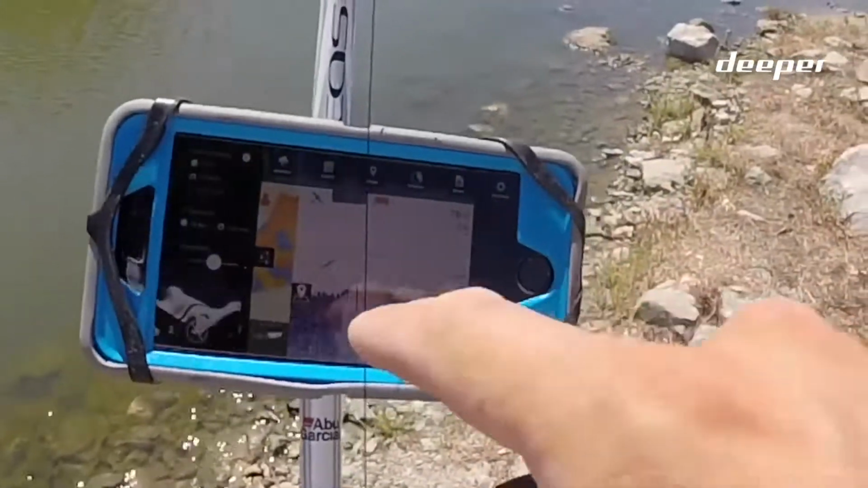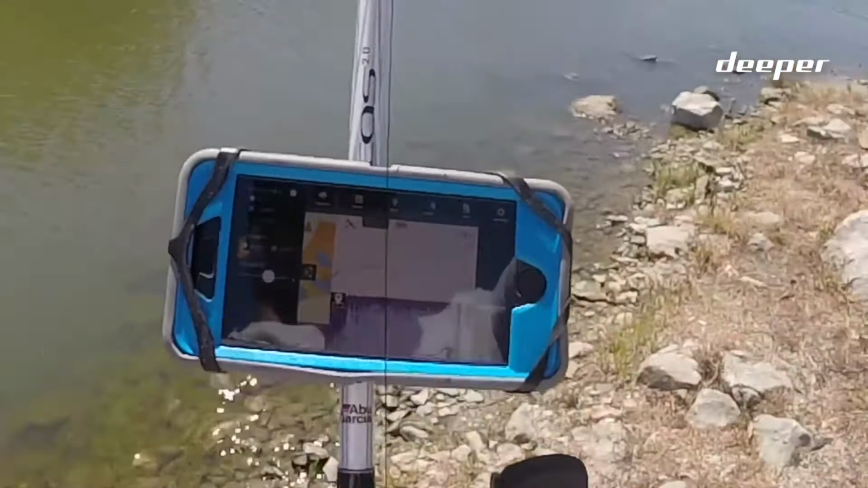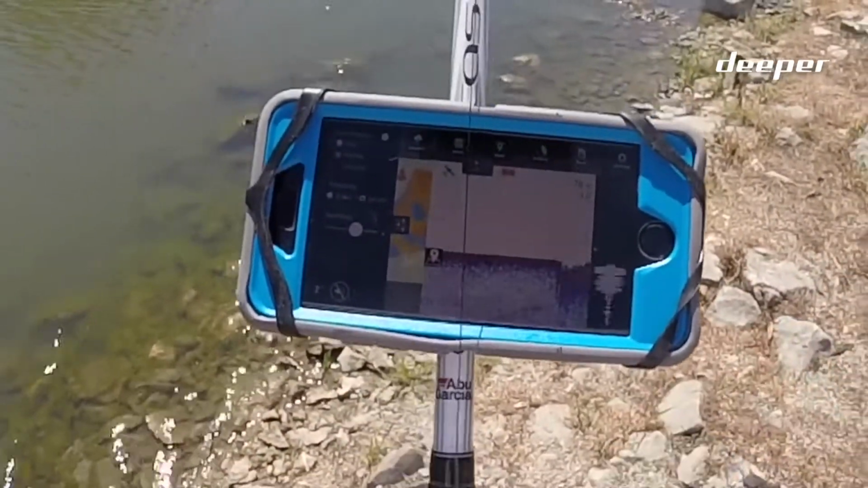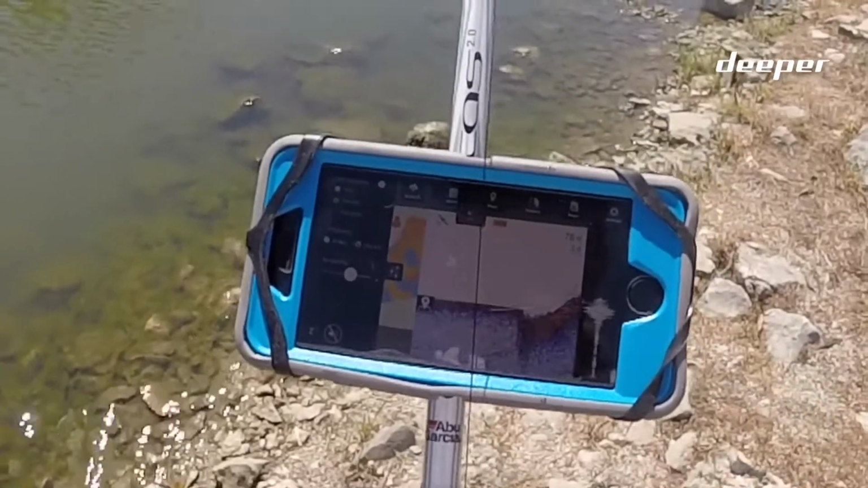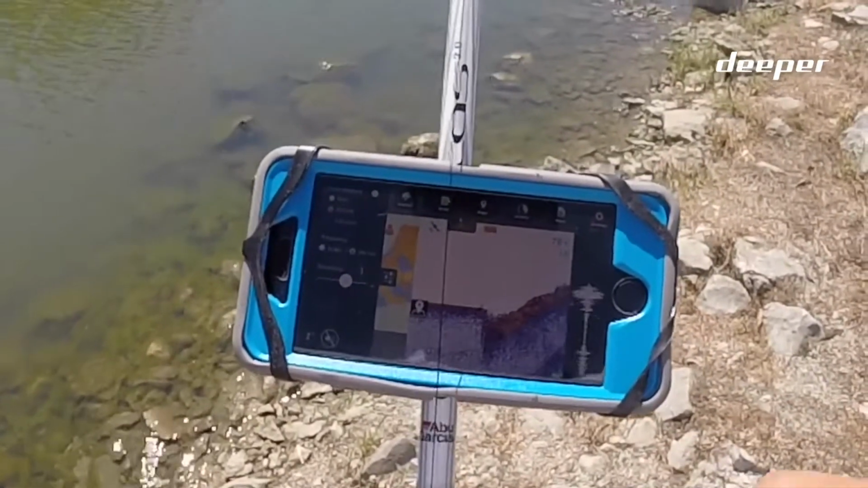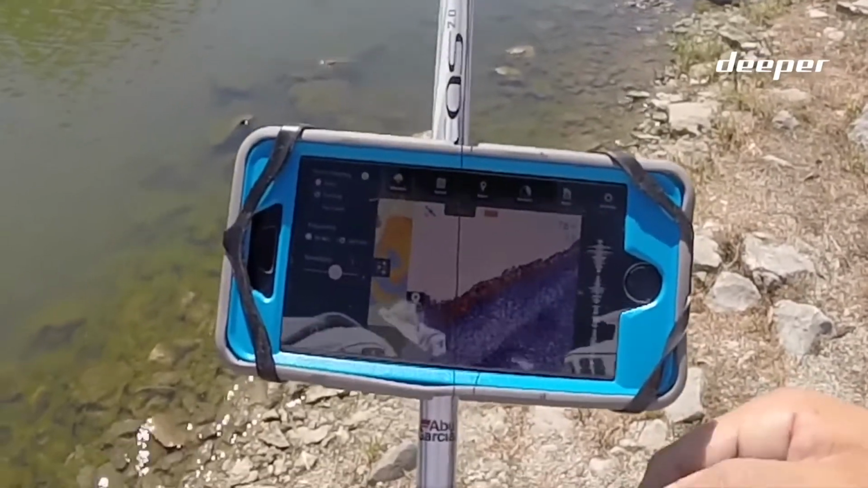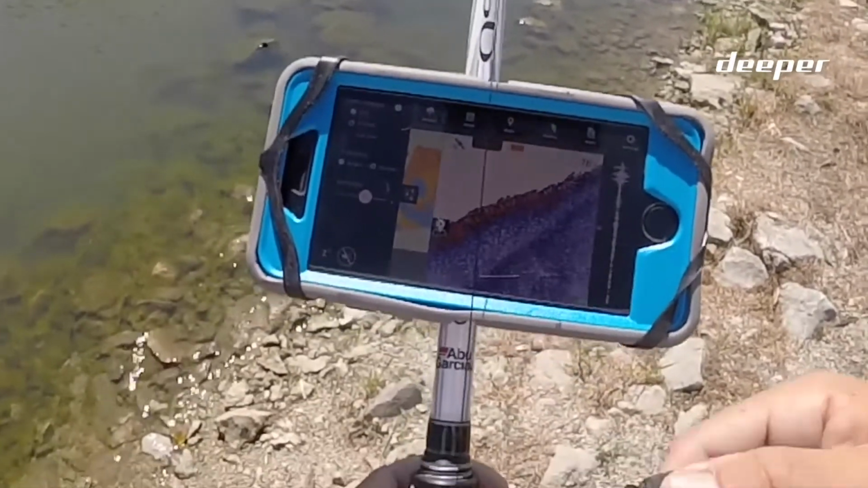So there you can see right there, there's some arches. Those are definitely fish right out here in front of this jetty. So now I know there's some fish suspended right there. And as we get closer to this guy, you'll see it's a really steep incline up the side of that jetty. So it's a nice drop off right there. None of that would have been available without using this Deeper.